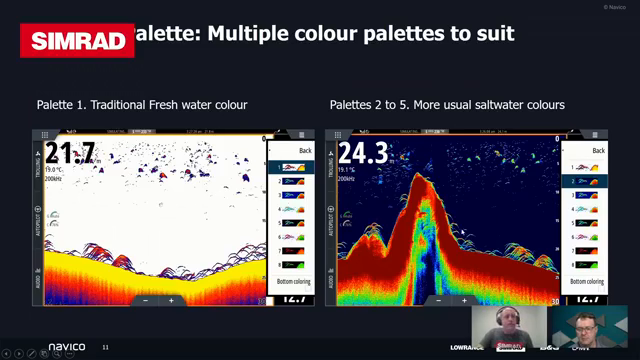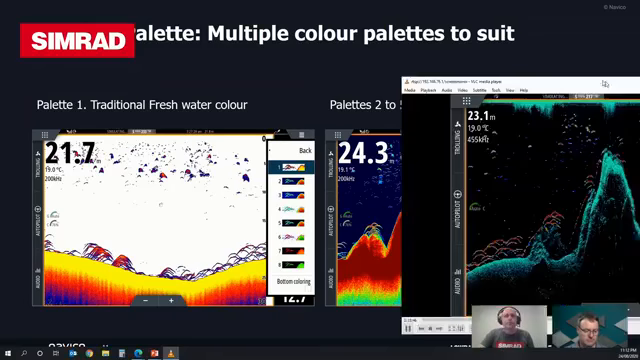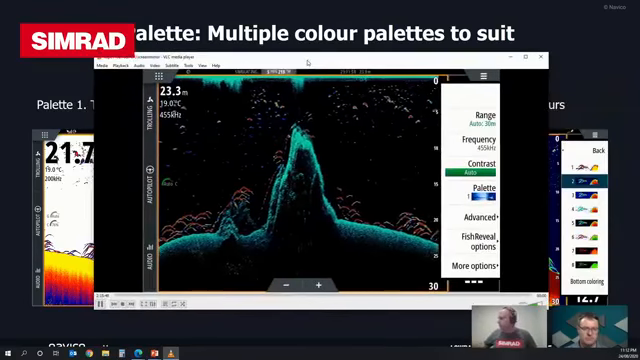Obviously, the screens are really, really bright. We can adjust the brightness on them really easily. But if you're worried about losing your night vision, then using these darker backgrounds can help you out. You'll also see at the bottom there's an option that says bottom coloring, and I'll show you what that does. I'll just pop my screen back over here again.